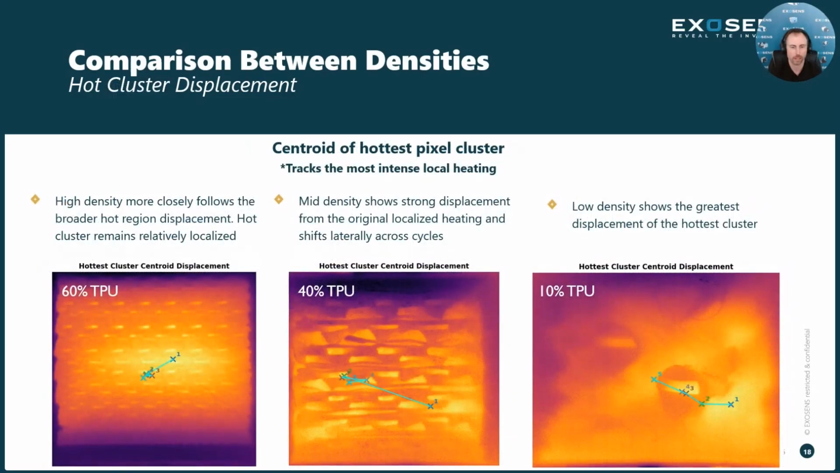We can also transition to look at just the hottest cluster. If we take, let's say, the top 5 to 10 most intense pixels and find their centroid, we can track how that centroid and that cluster change. So we're really tracking the most intense local heating. Over here at the higher density, we see that it more closely follows the broader hot region displacement. The hottest clusters remain relatively localized. They don't move a lot, maybe at first, but then they all conglomerate around here in the center, which is what we would expect.